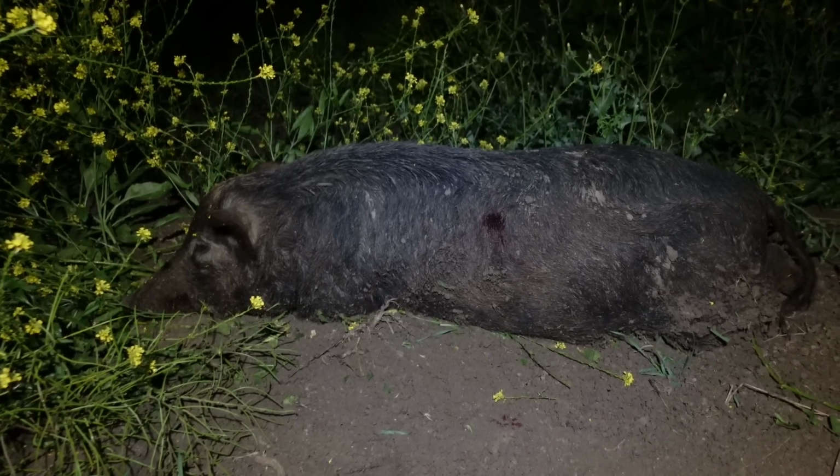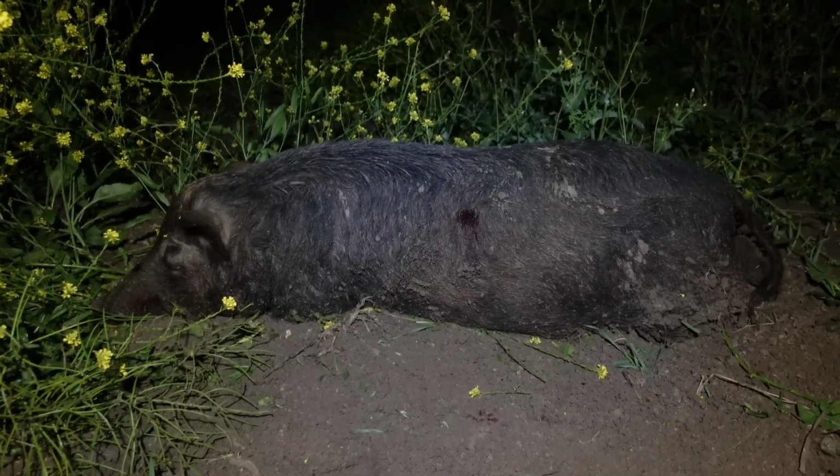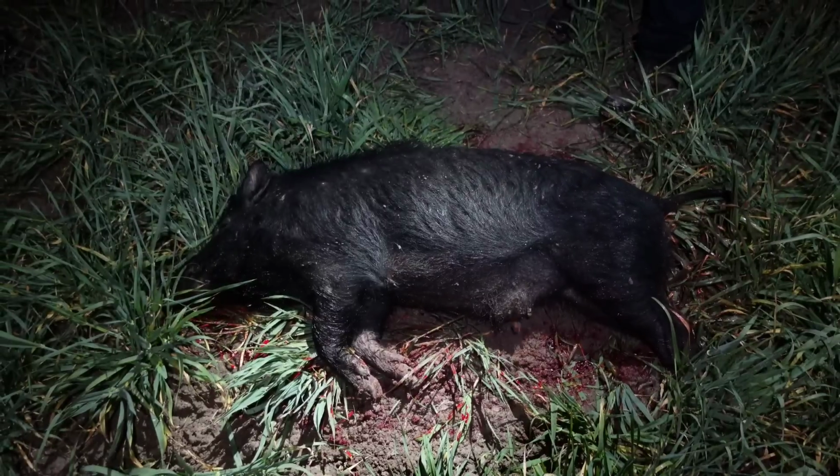Geez, we hammered that mob. So we ended up getting 8 between the 4 of us. So there's pigs strewn right out through all this weed. But yeah, a little bit of synchronised shooting at the start and pigs down. Another little fella out of that mob. We've just shot those 8 pigs. This dopey fox has walked in on it. Check this out.